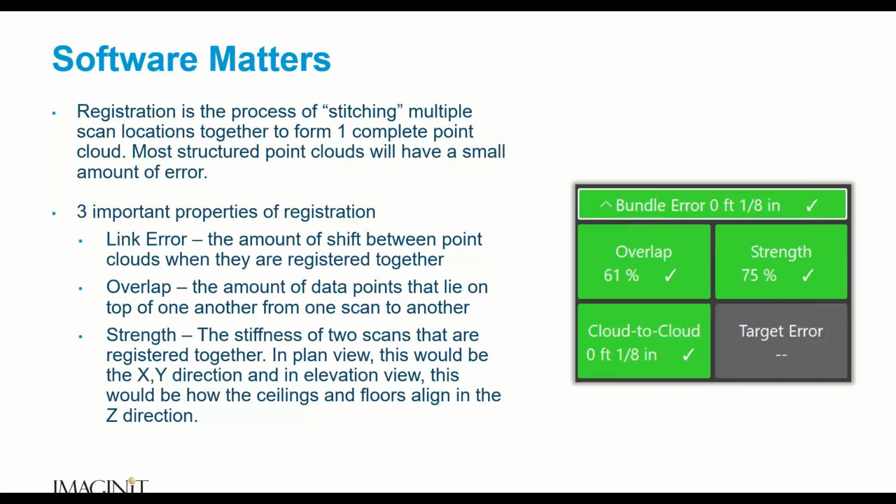We want to talk about structured point clouds. We'll have at least a small amount of error. And what is that error all about? This is a question I get quite often. And the graphic to the right is, of course, we're a Leica reseller here, so it's coming from a Leica software, but it's very similar in any software that you use, right? There's going to be that little bit of error. Well, what happens when we have error, and what do these errors mean?